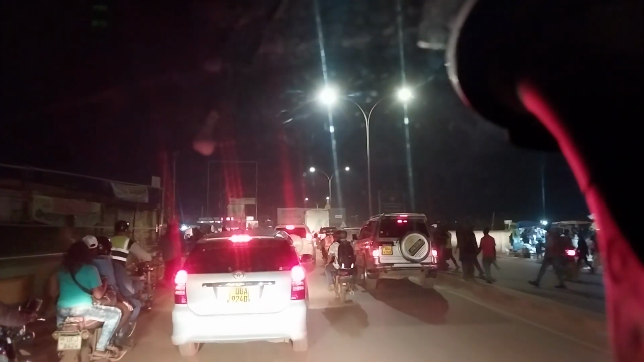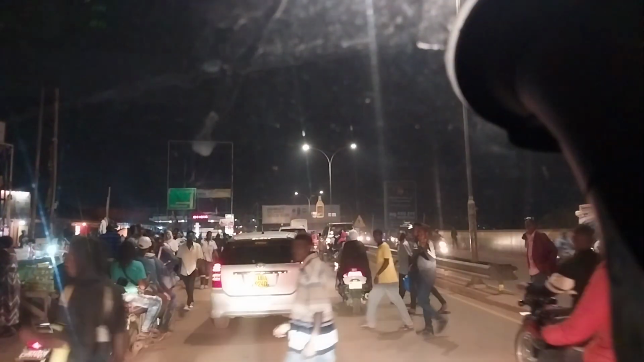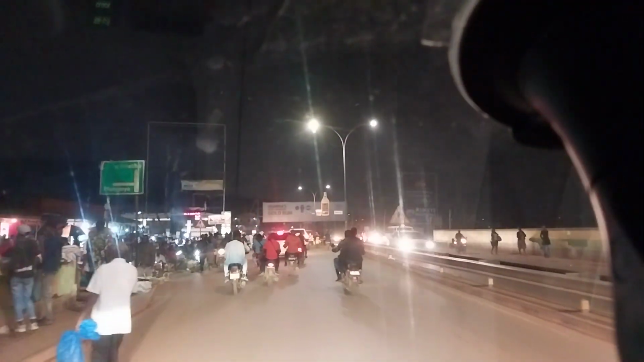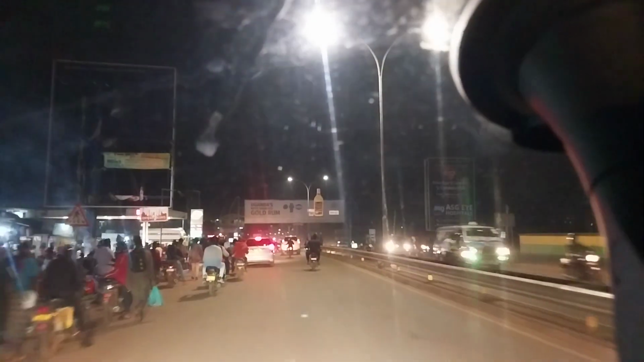Below this section where we are passing is the railway crossing. You can see the confusion which is usually here with pedestrians crossing, with boda boda cyclists, with lots of foot and motor vehicle traffic.